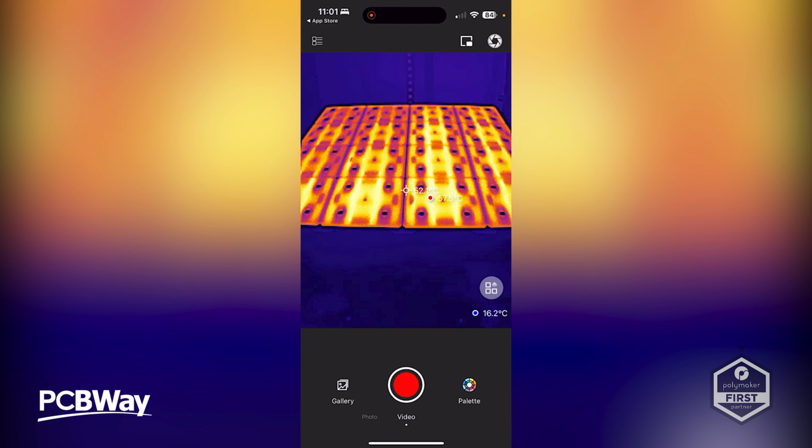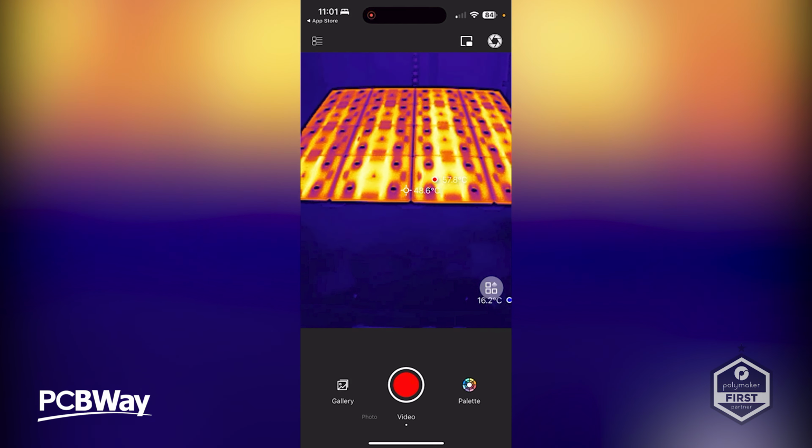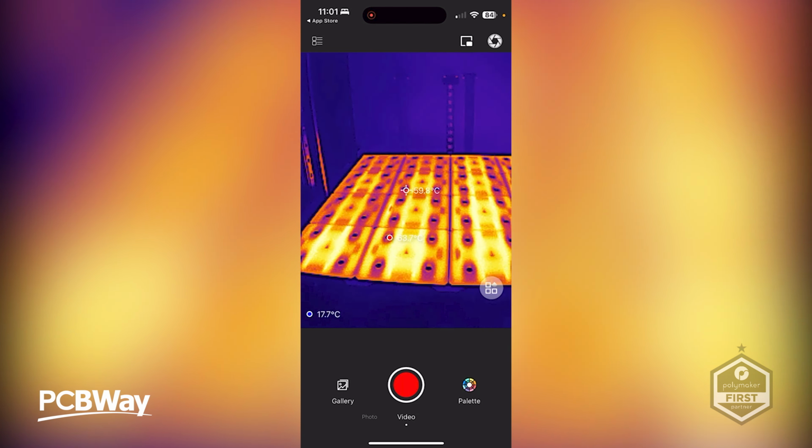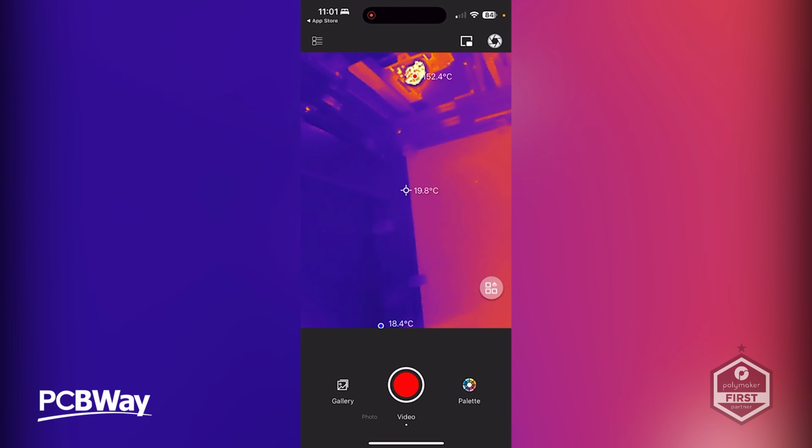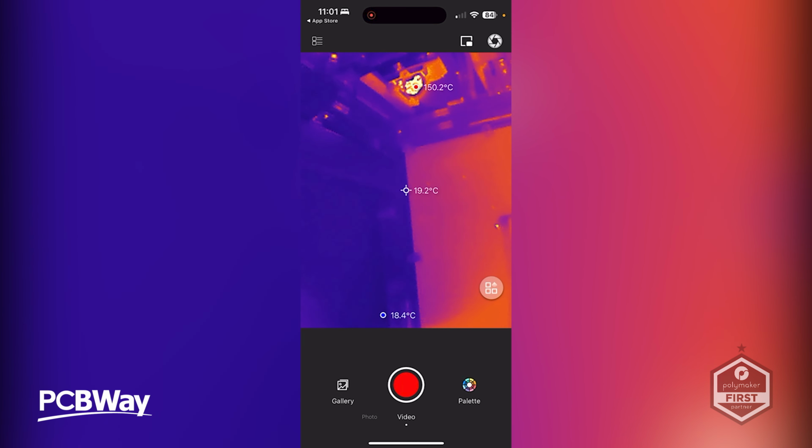And the bed is heating up to 60 degrees. So in regards to the accuracy here, we did want this to go up to about 60 degrees, so that's a pretty good indication there. And it does say the tolerance is within about 1.5 degrees. Now, this should go up to a couple of hundred or 190, I believe.